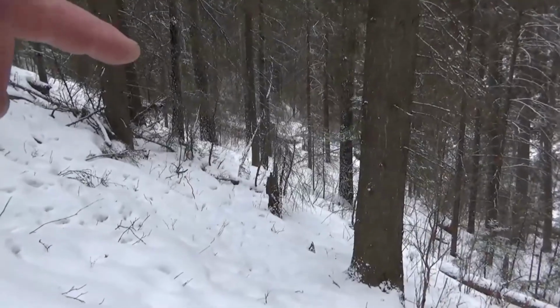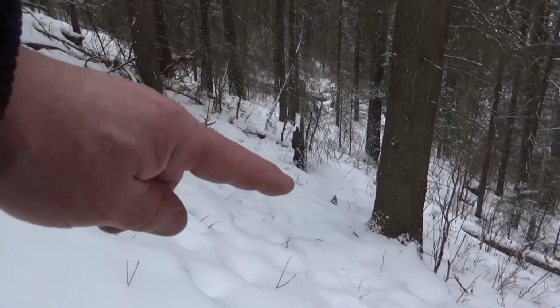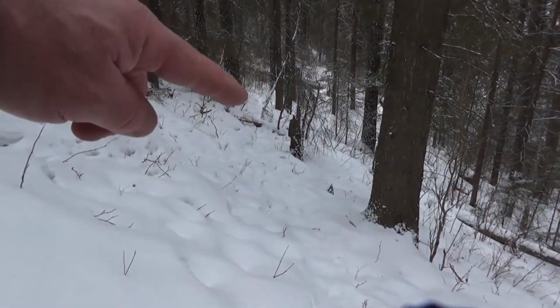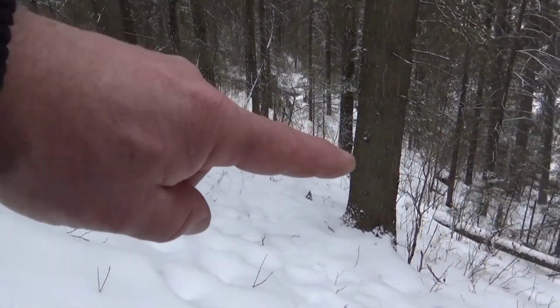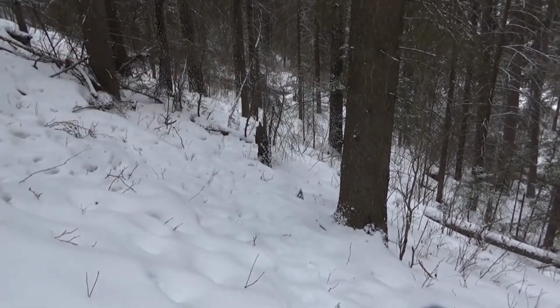I think I found a good location. There's a game trail that starts way back there, comes this way, and it also branches off going up this way. So I think I'm going to set it up at that tree, looking that way, rebait it, see what happens.